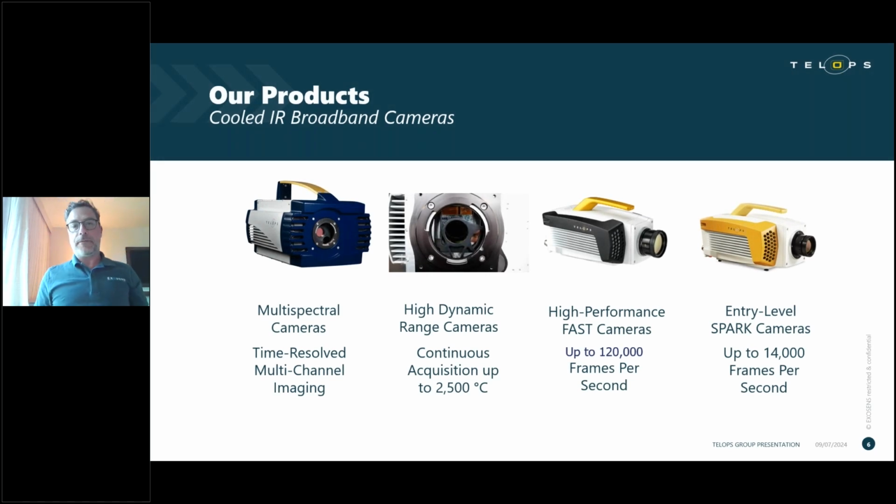The kind of products that we offer, if some of you don't know already: our lines of broadband and multispectral infrared cameras are the fastest on the market. We have multispectral cameras that are able to provide time-resolved multi-channel imaging, up to 8 filters, so it provides you good spectral information at a very fast frame rate. We also have high dynamic range cameras that allow you to continuously measure scenes at very high temperatures, up to 2,500 degrees Celsius.